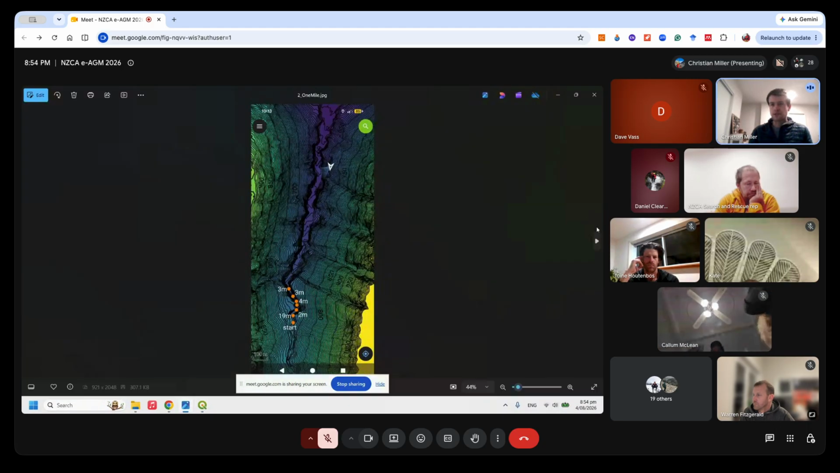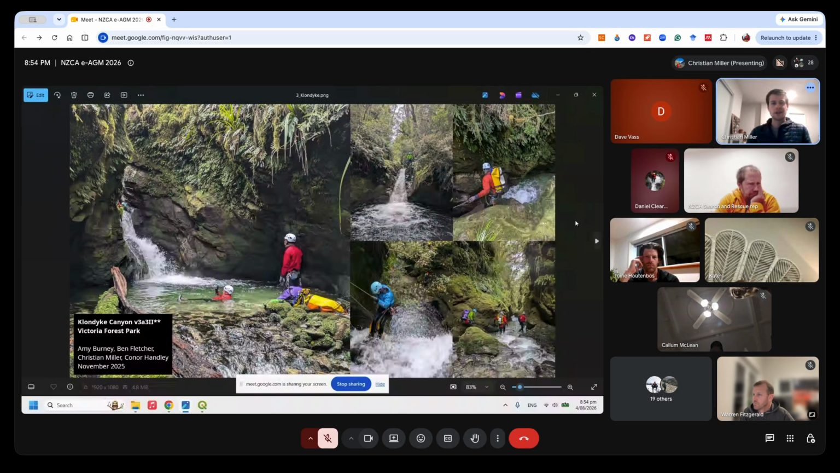Back to the photos. This is Klondike Canyon. It ended up having a lot of small 2-3 meter jumps. It's a lot of fun. It's really easy, short, but fun canyon. We couldn't believe our luck when we found it.